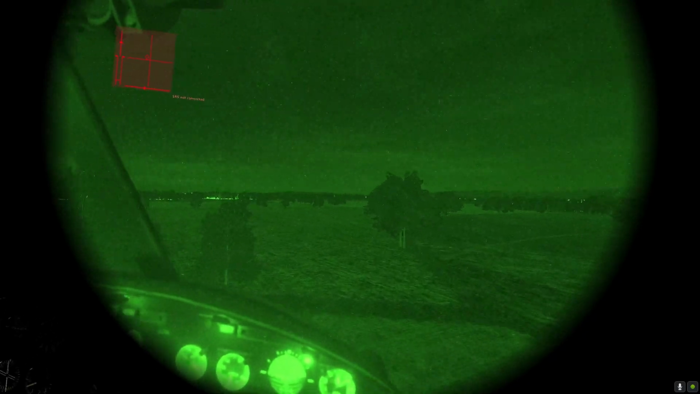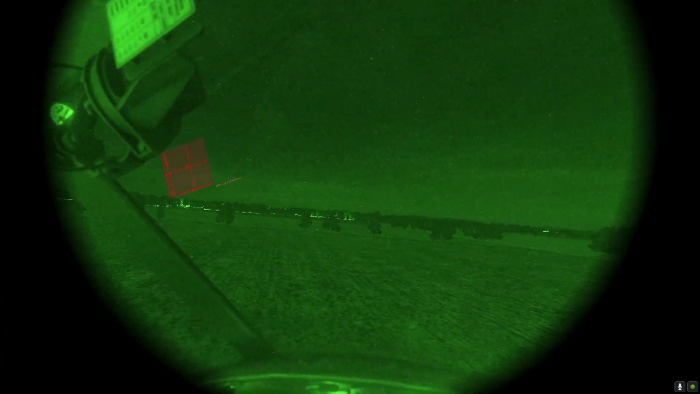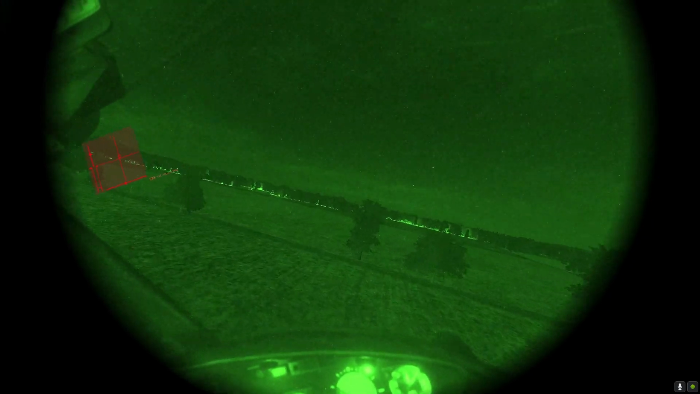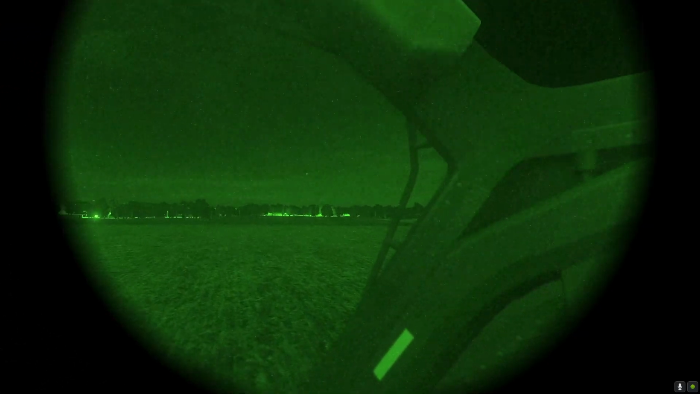Still don't have a visual on any smoke. Going left now. And right.